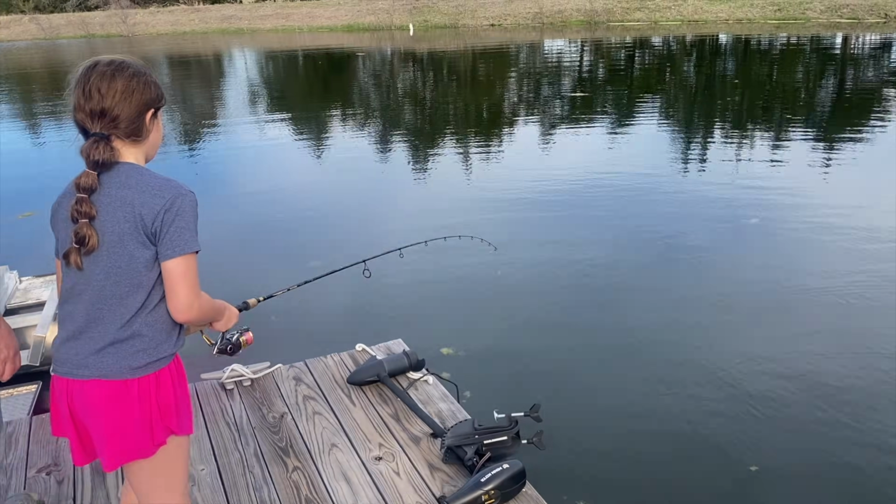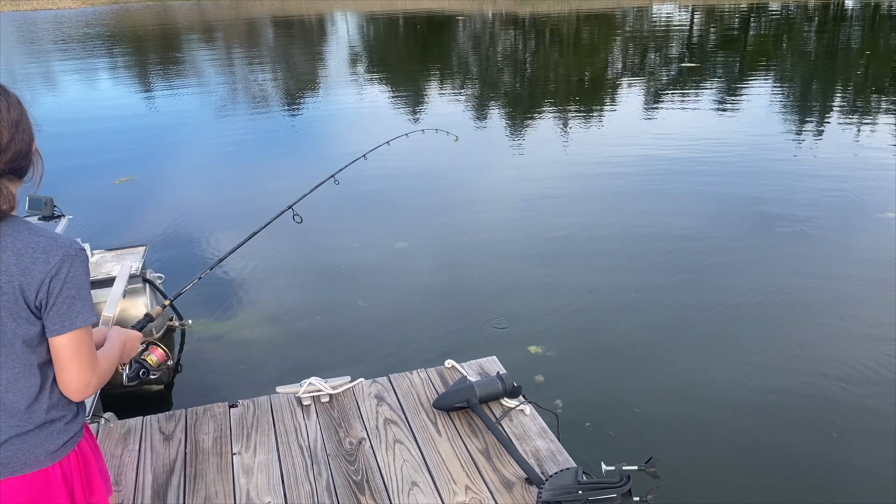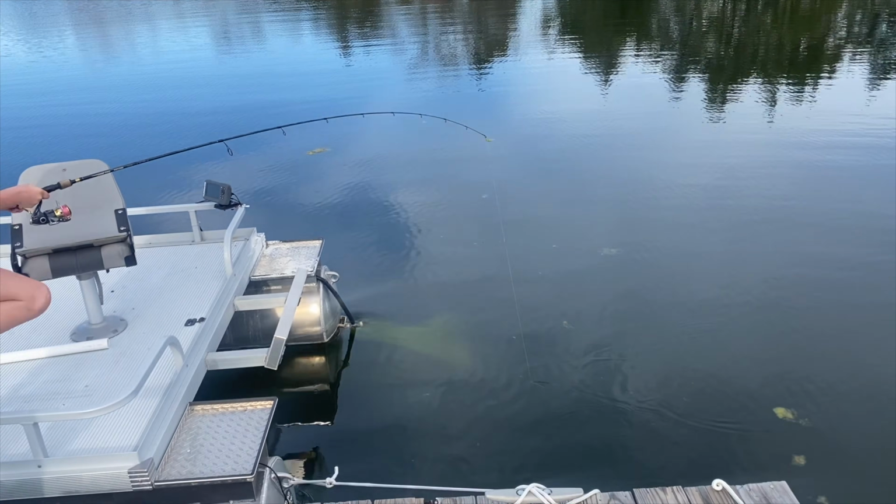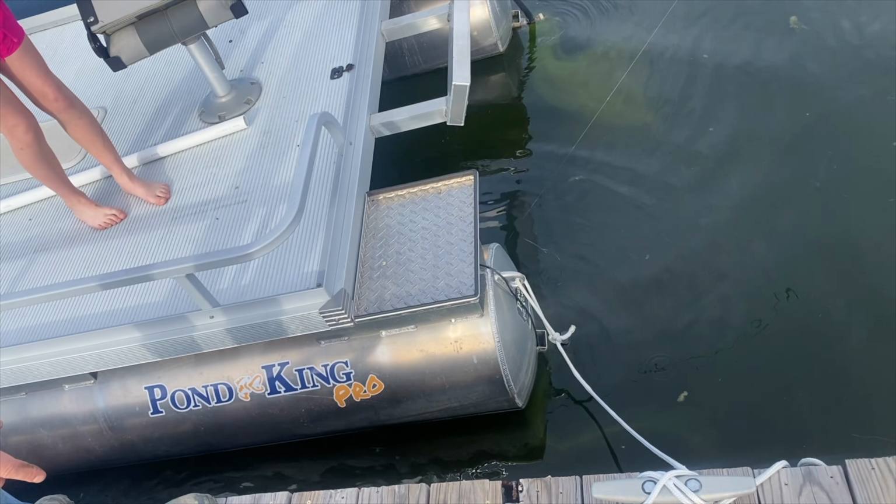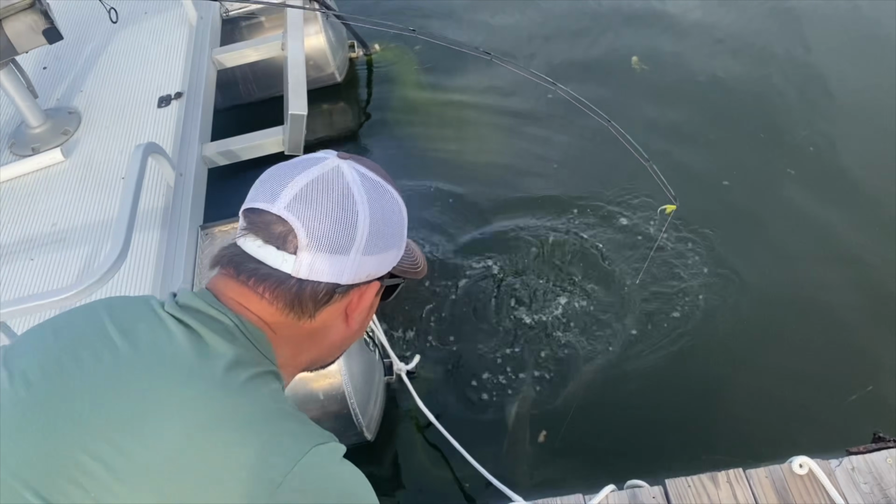She's coming up. Maybe she's coming back this way. Come on. Oh, keep it off the boat. Keep it off the boat. That's a big one.